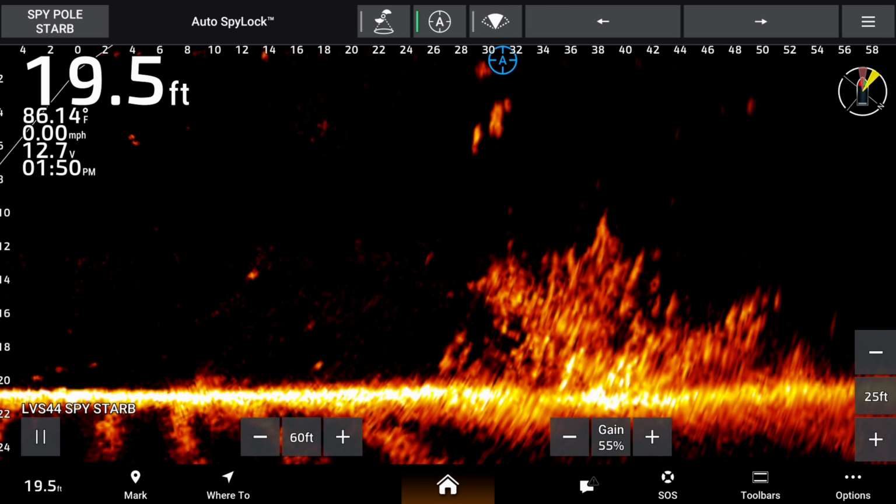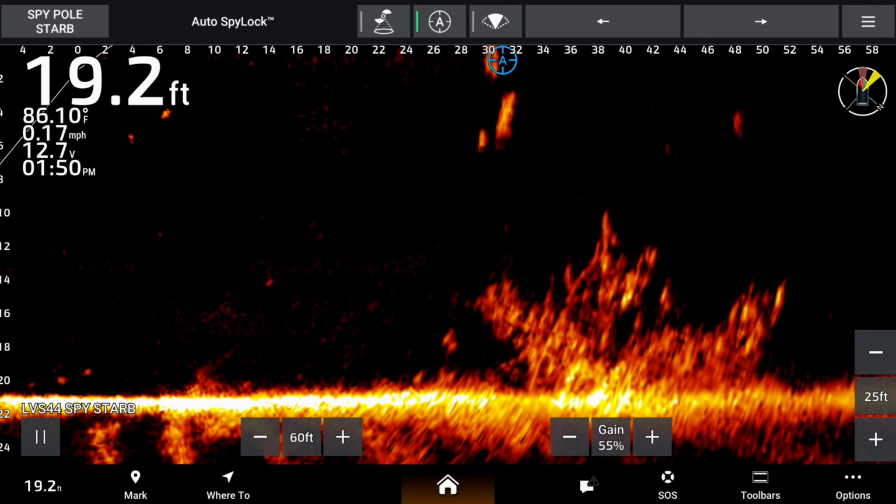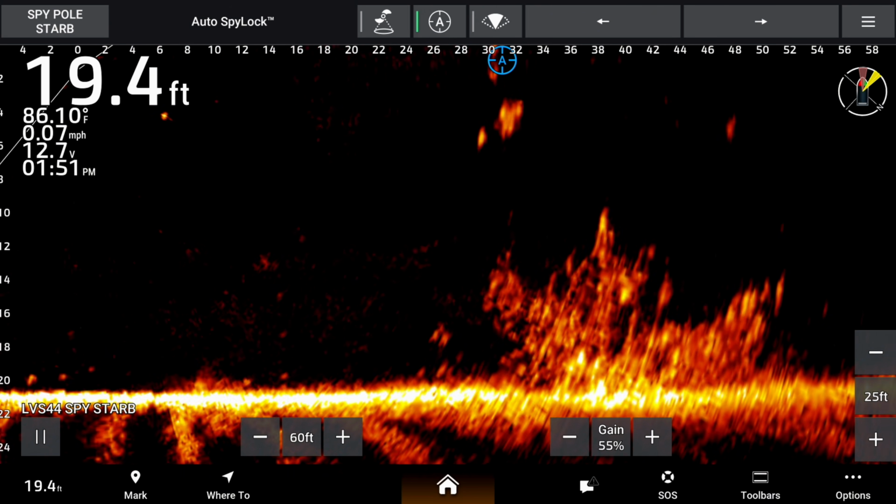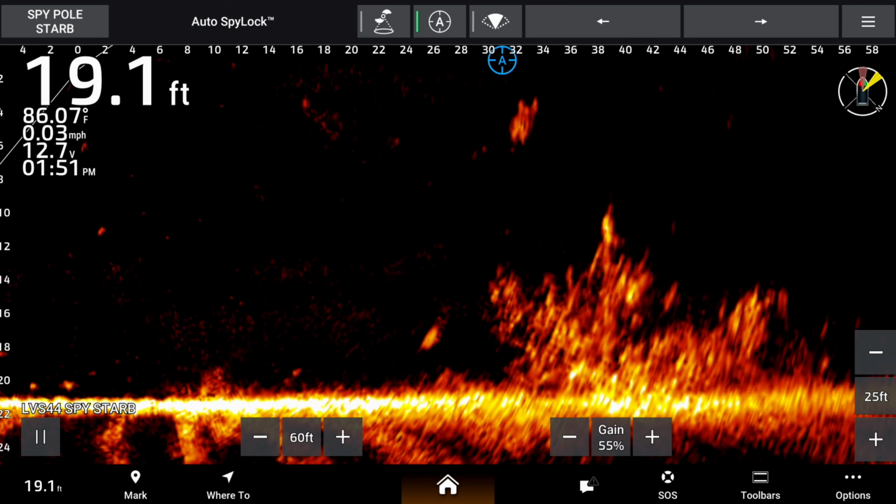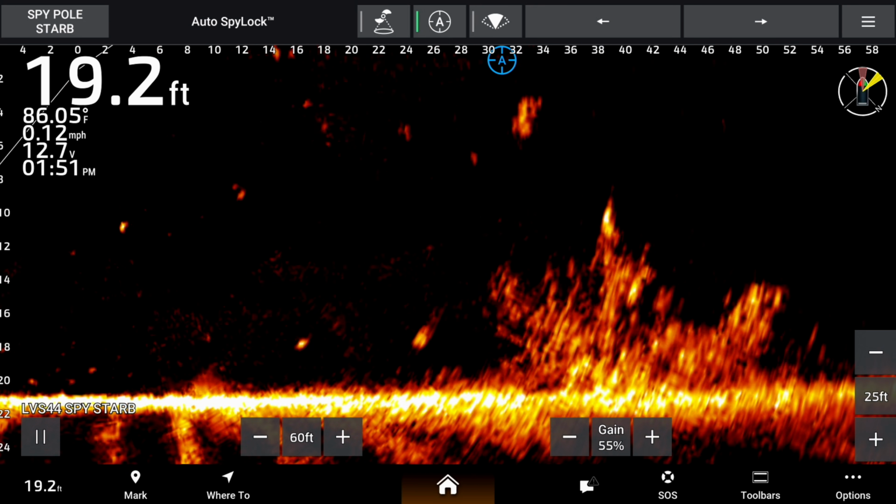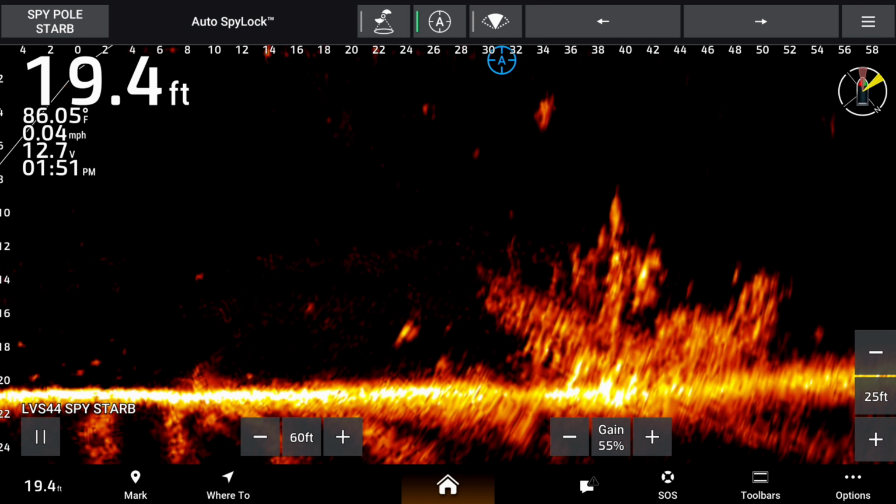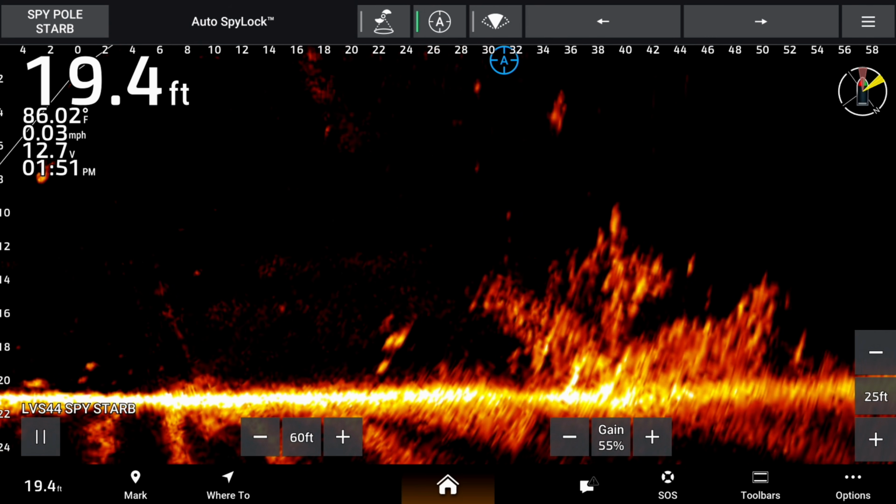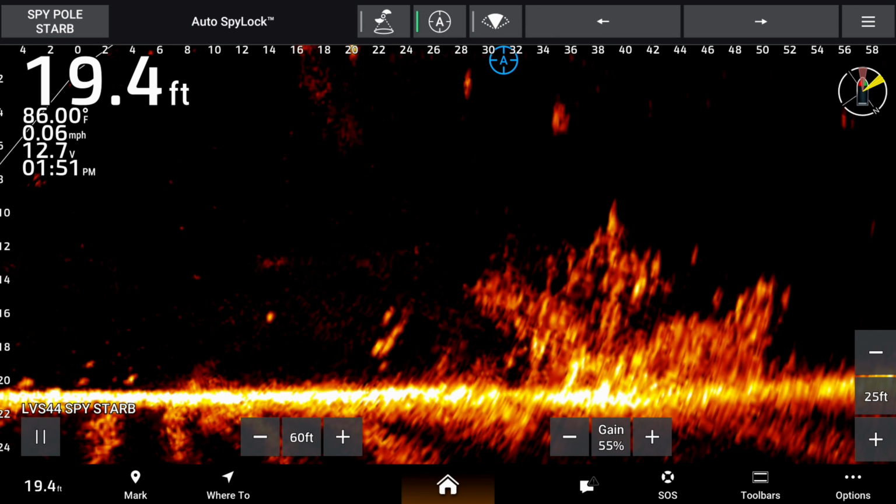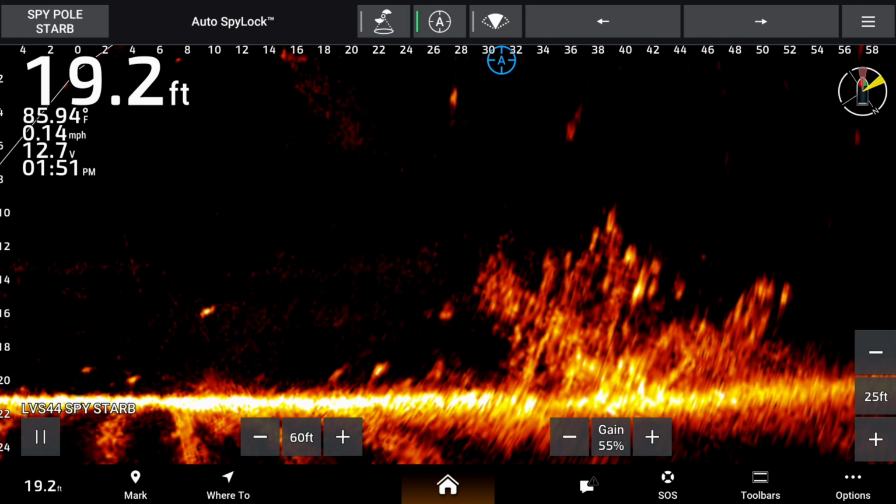Now right now, I'm not moving the spy pole to track my jig. I've got it in auto range is what the spy pole's in. So we can track our bait better if you are moving the spy pole or if you have it mounted on your trolling motor, whichever way you can definitely see the bait with no issues.